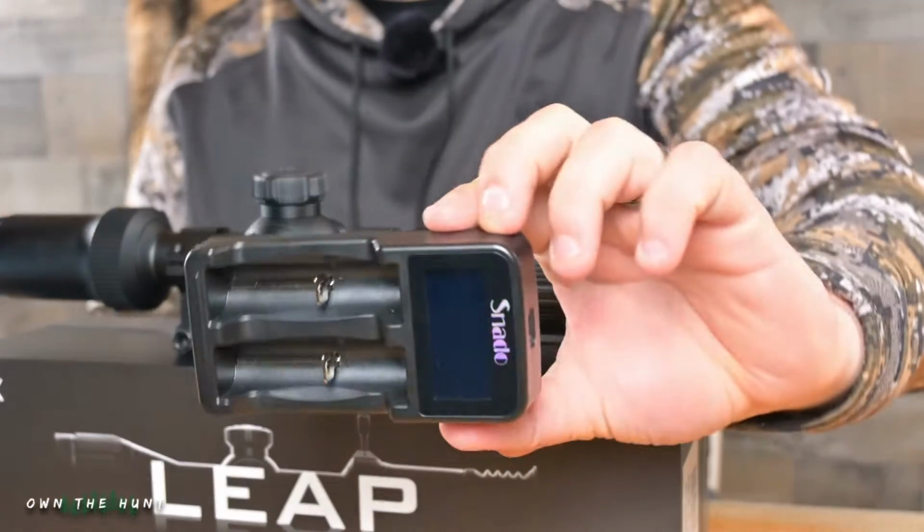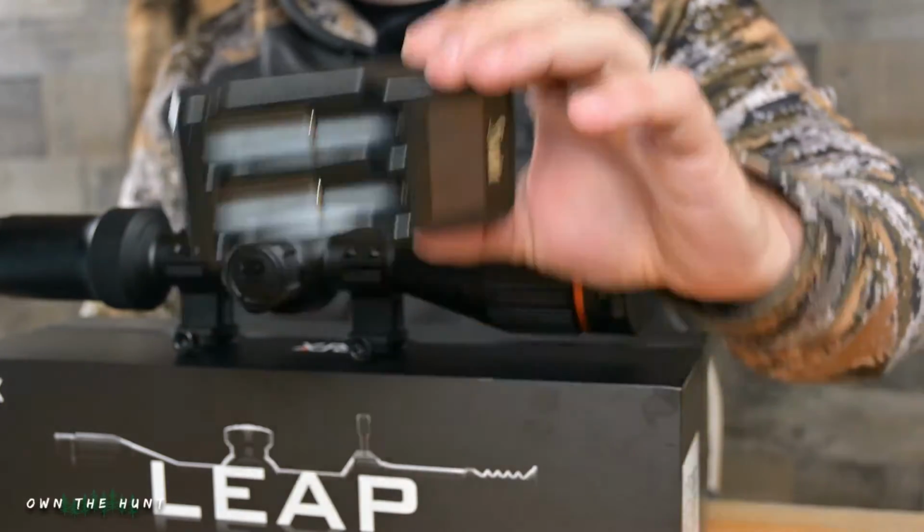This is the charger that the scope ships with, you guys. A very nice kind of smart charger. It charges both of your batteries and works super nice. So big props there, including that.